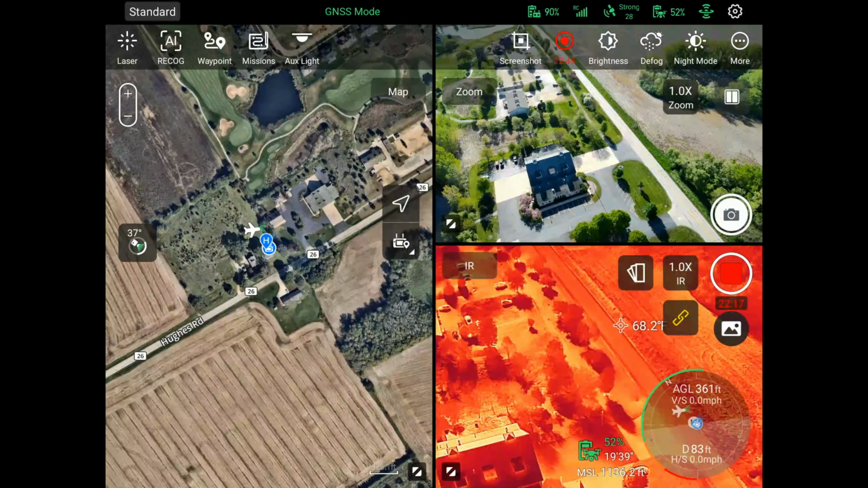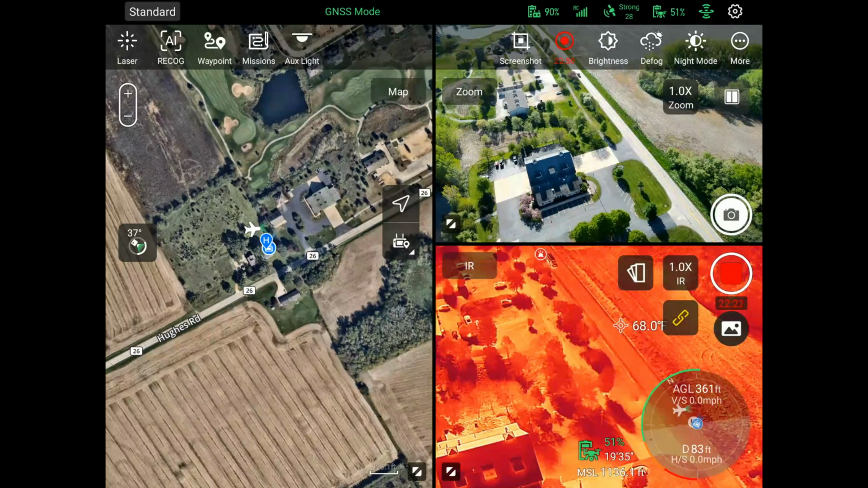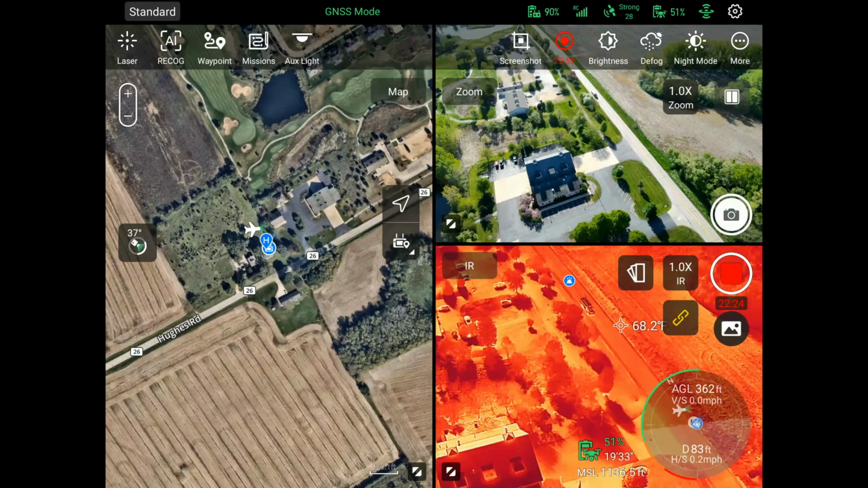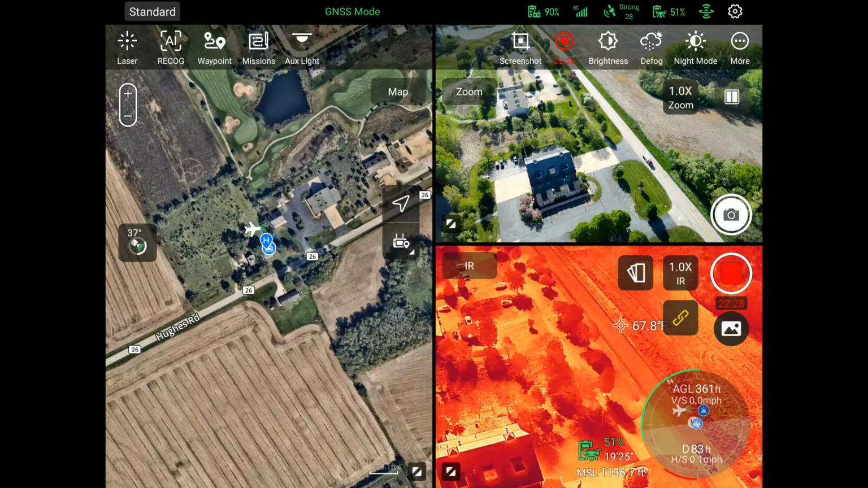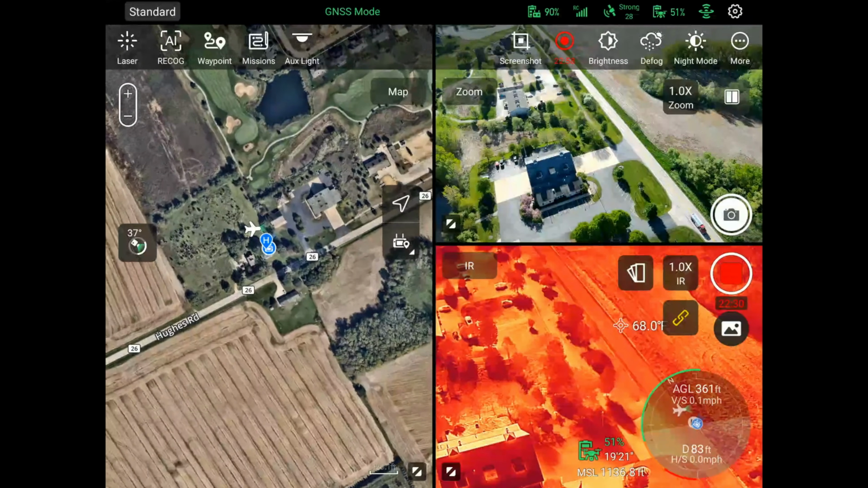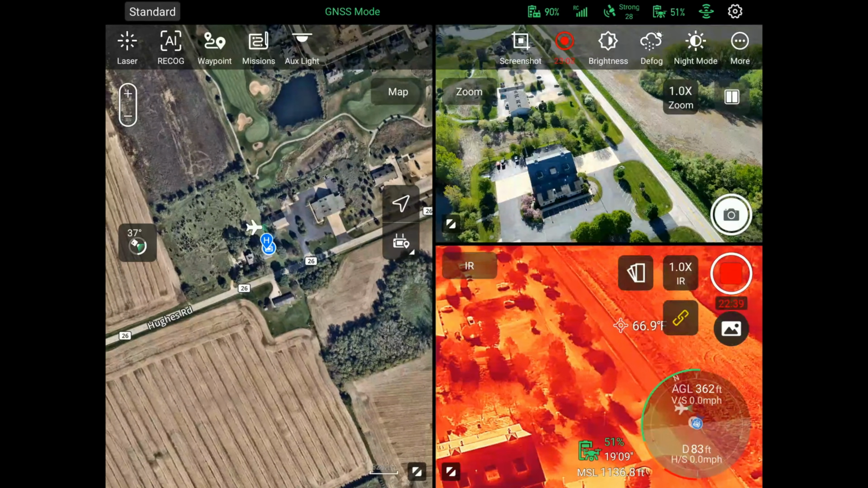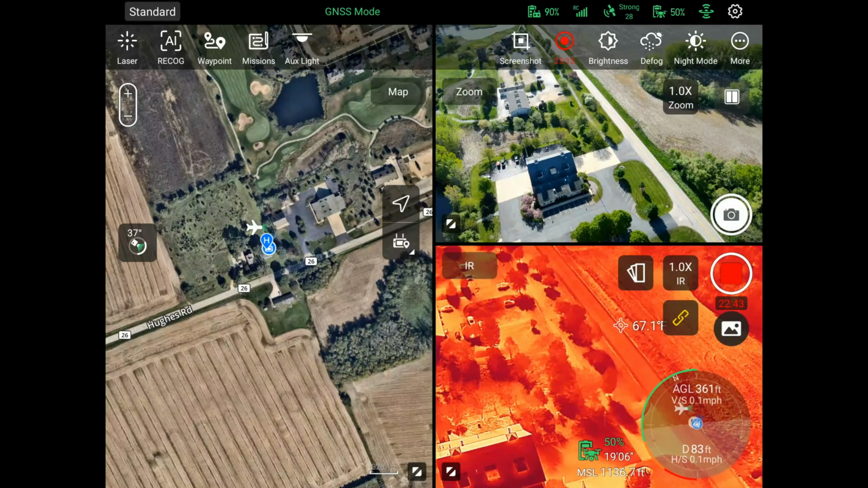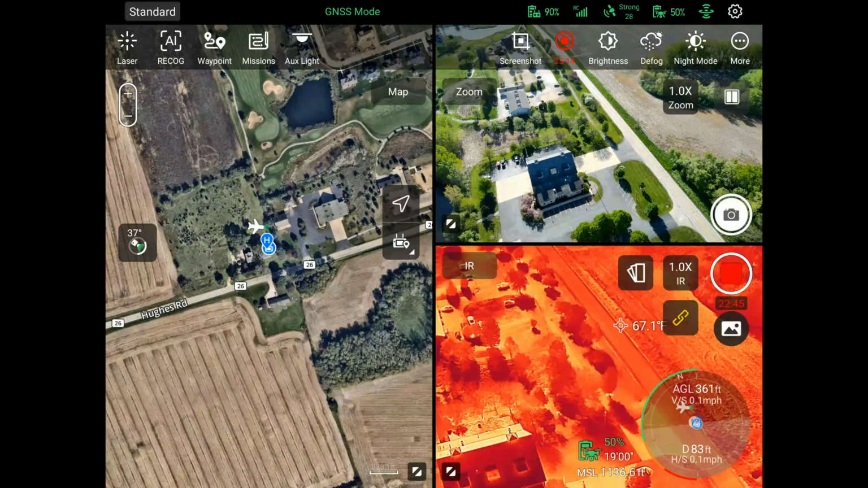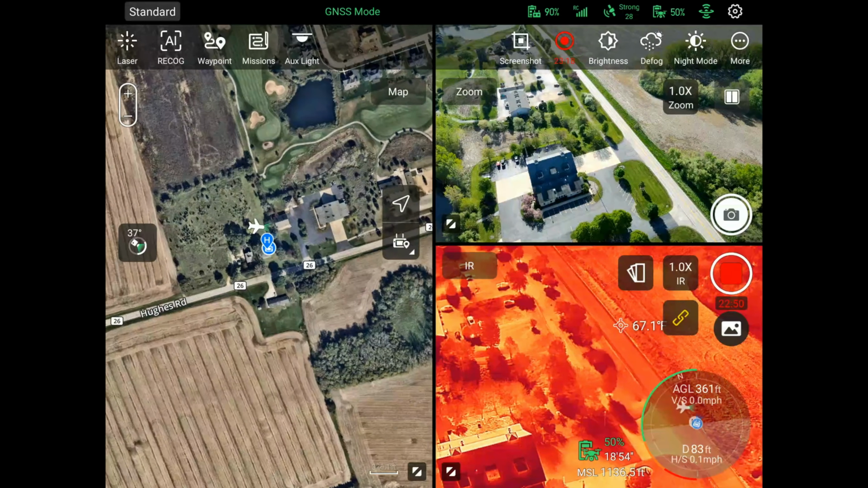So it splits it all up. Now, another thing that's interesting about this is it actually is going to record both of these cameras, both the zoom and the IR cameras. So you're going to have the ability to record both of those. You can turn that off if you don't want to use it, but you can record both of those images at the same time. So basically you record a video, when you come back and pop it into your computer, you're going to have both a thermal and a color image of that. So that's a good thing as well.